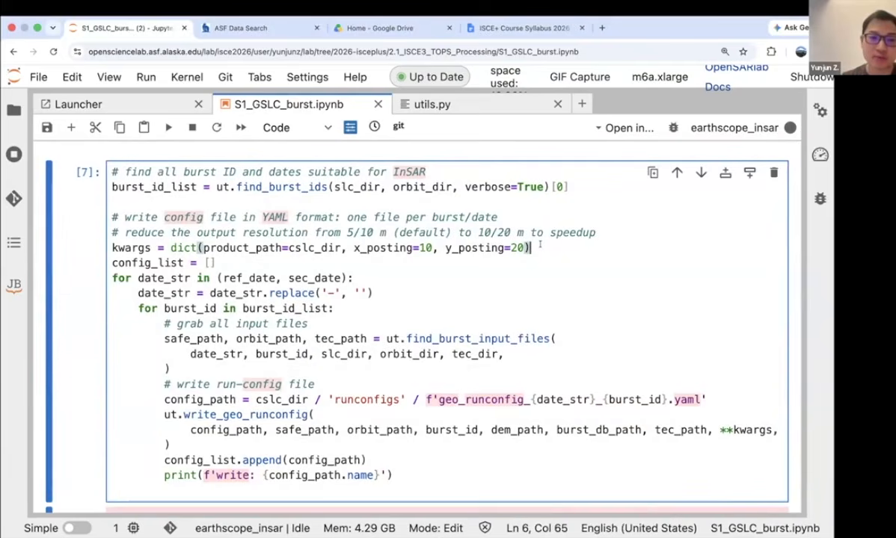We reduced the output SLC resolution from the 5 by 10 meters default one to 10 by 20 meters instead, so that the whole processing can be faster. But if you're processing your own, you don't need to change that. You can change it back to 5 and 10 or just remove this part.